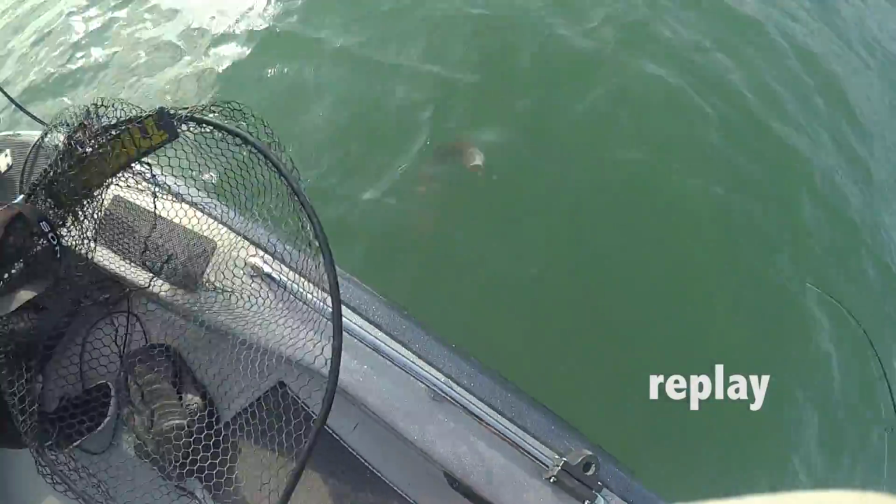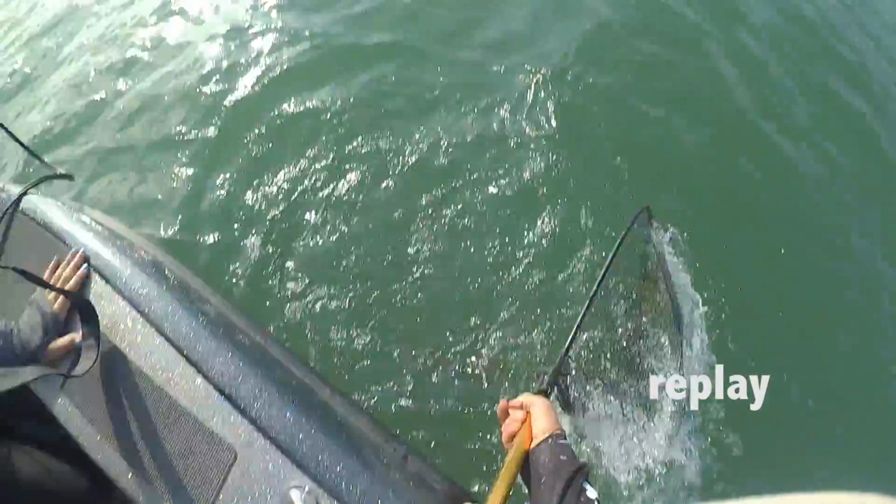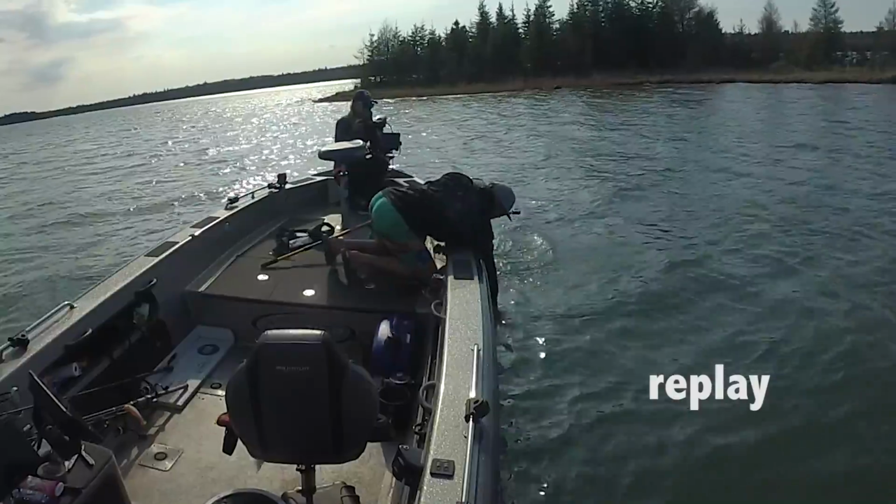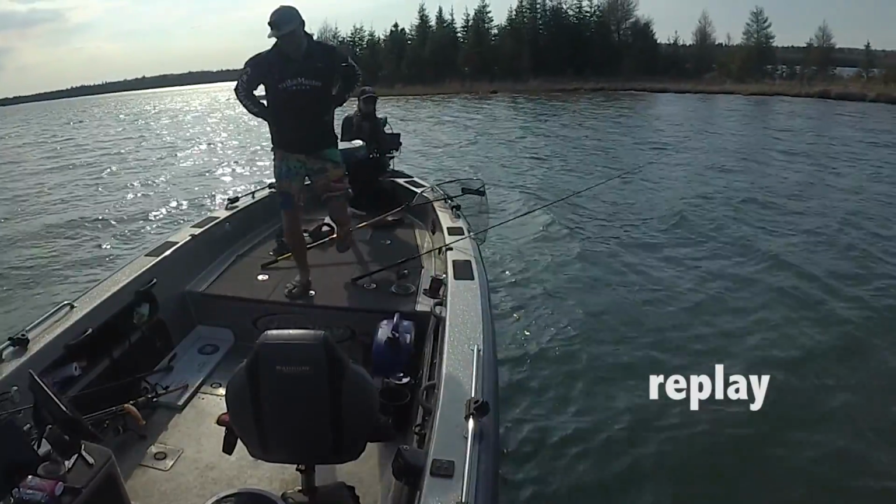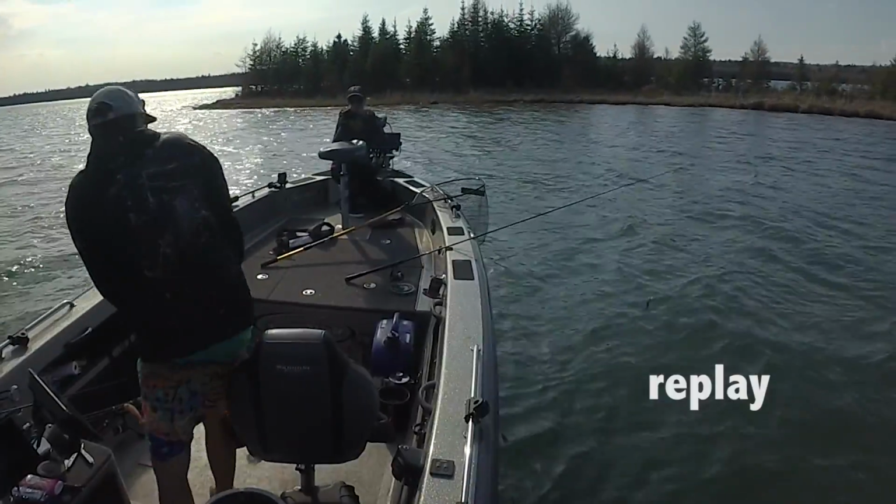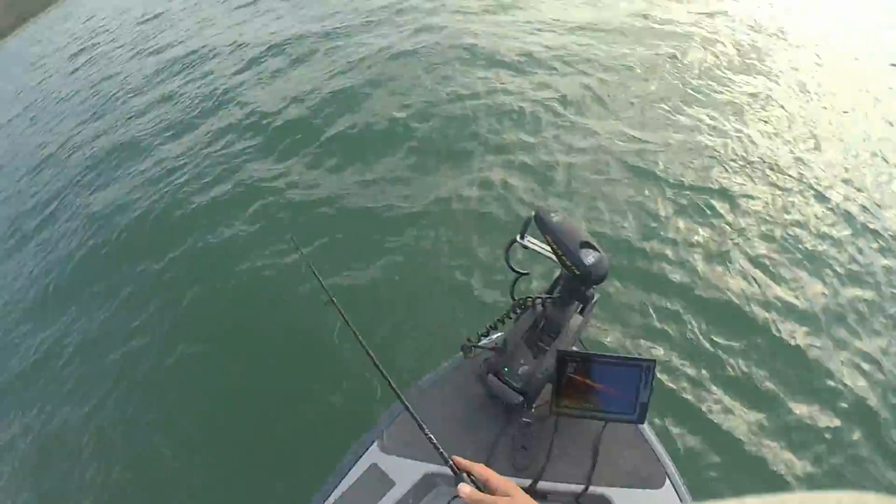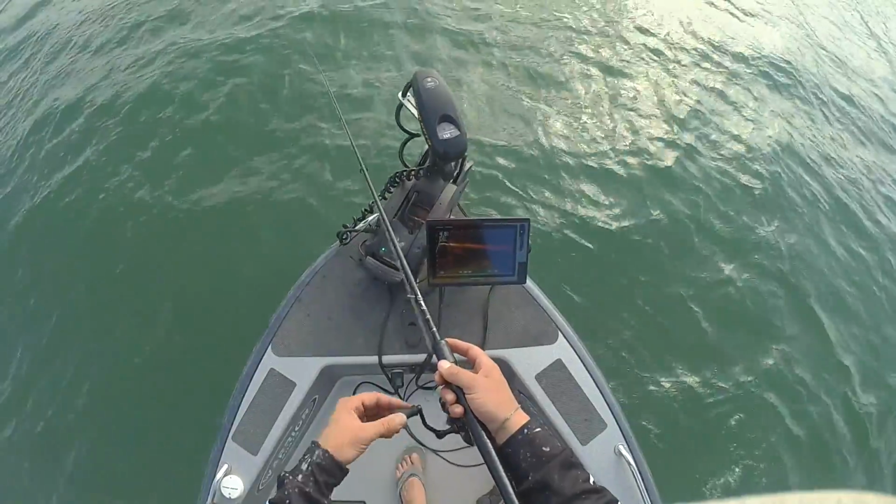Is it or is it a lake trout? No, that's a splake. It just got off. No, no, no! Just get him again, babe. Oh my goodness, there's no room for error.